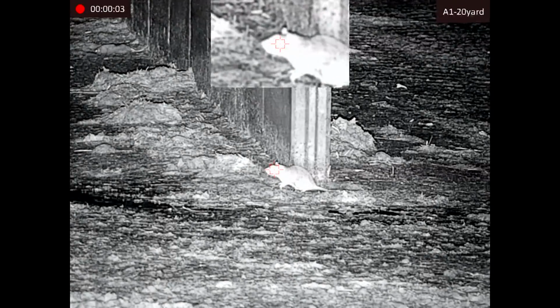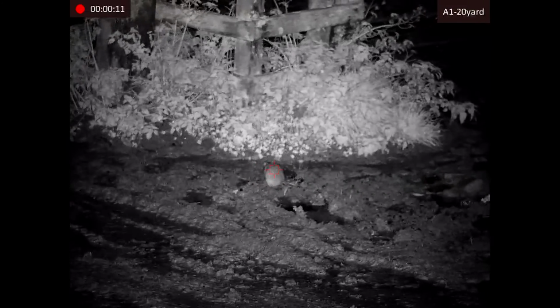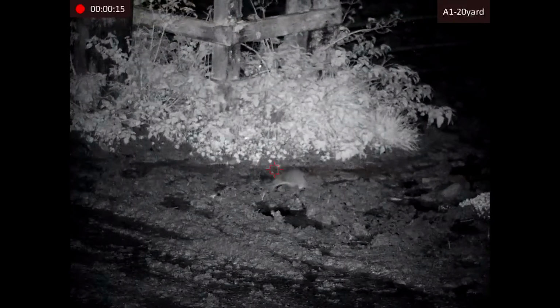I think probably the only one thing, I think the lens cap maybe needs to be a full 360 on that, because it sort of opens up on a 180, and then I think that's running the risk of snapping it somewhere. But it's just one to watch on that.